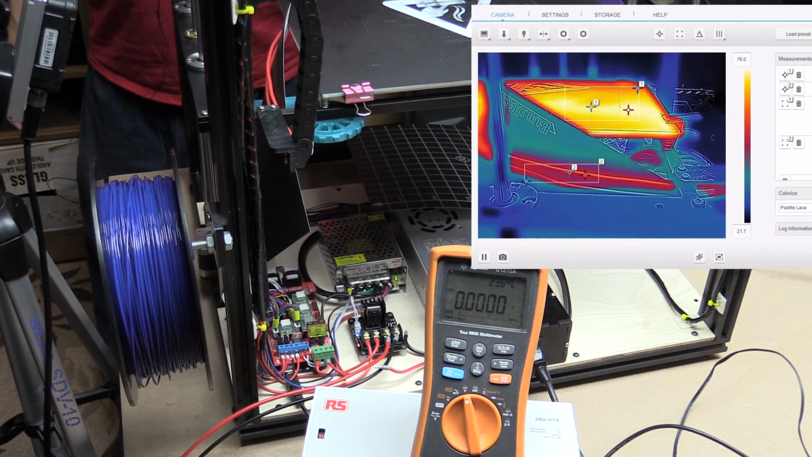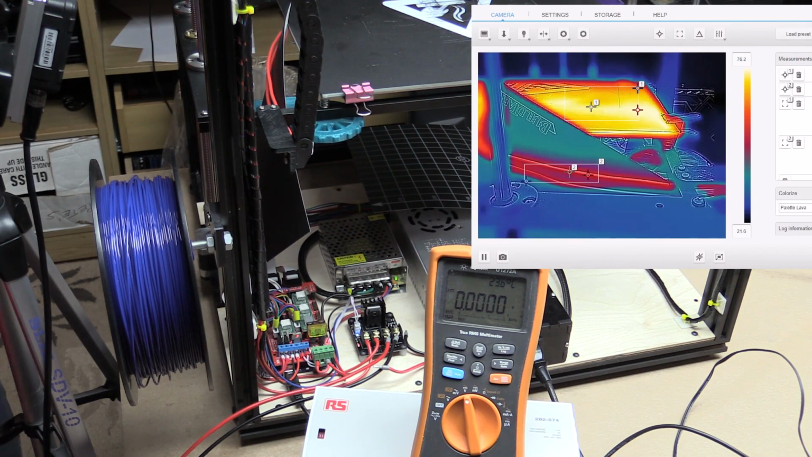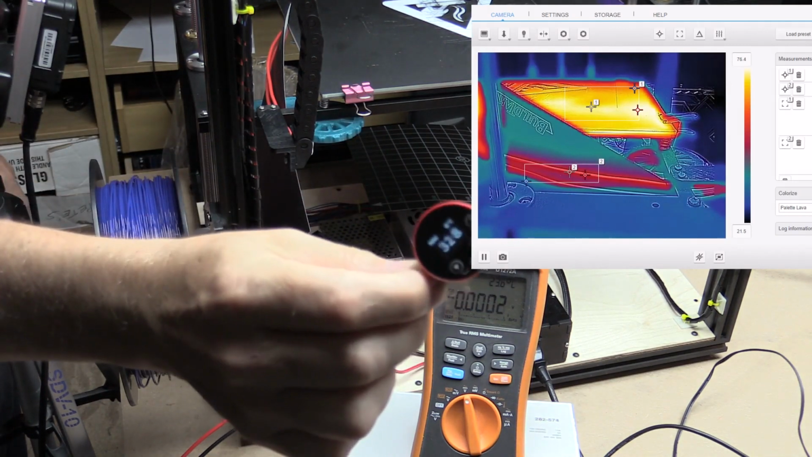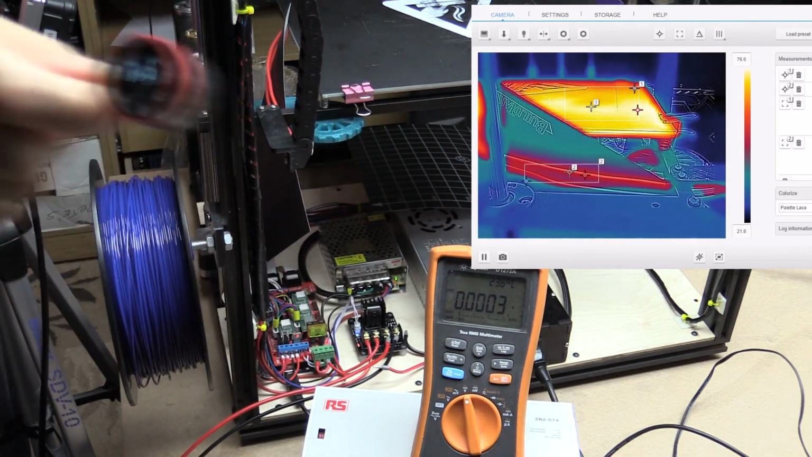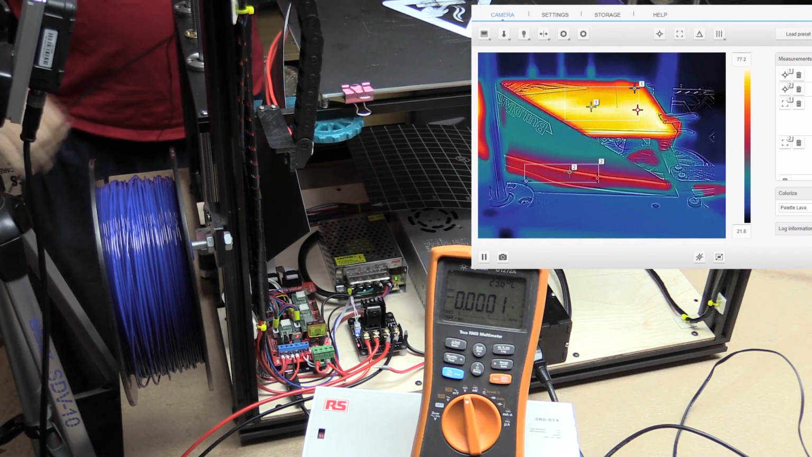There's going to be probably quite a thermal gradient between the bottom and the top. Actually, I have a little probe here. This got sent to me. I did a video on this probe a few days ago. This is a little thermal probe from RS Components. So what I'm going to do is point it on the top of the heat bed and see what it tells me.